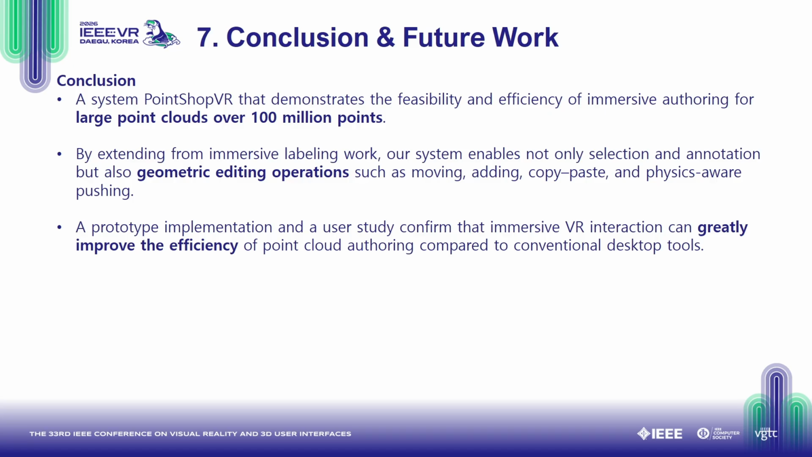In conclusion, we presented PointShop VR, a system that demonstrates the feasibility and efficiency of immersive authoring for large point clouds over 100 million points. By extending from immersive labeling work, our system enables not only selection and annotation, but also geometric editing operations such as moving, adding, copy-paste, and physics-aware pushing. A prototype implementation and a user study confirmed that immersive VR interactions can greatly improve the efficiency of point cloud authoring compared to conventional tools.